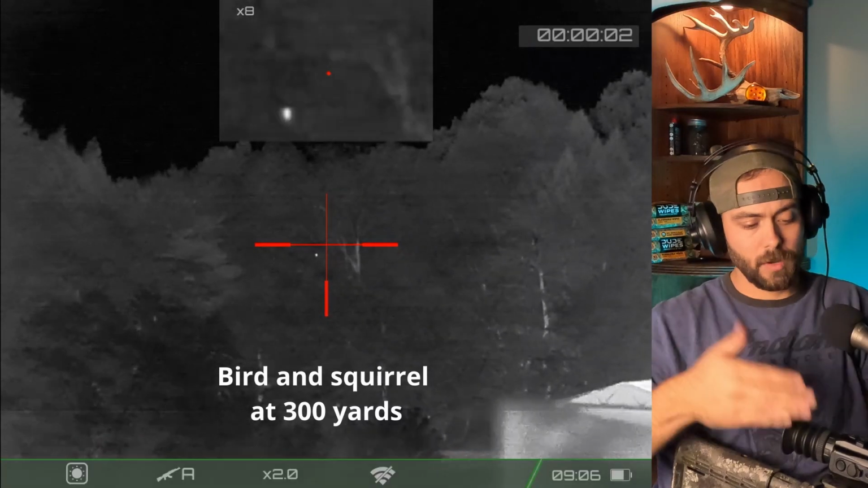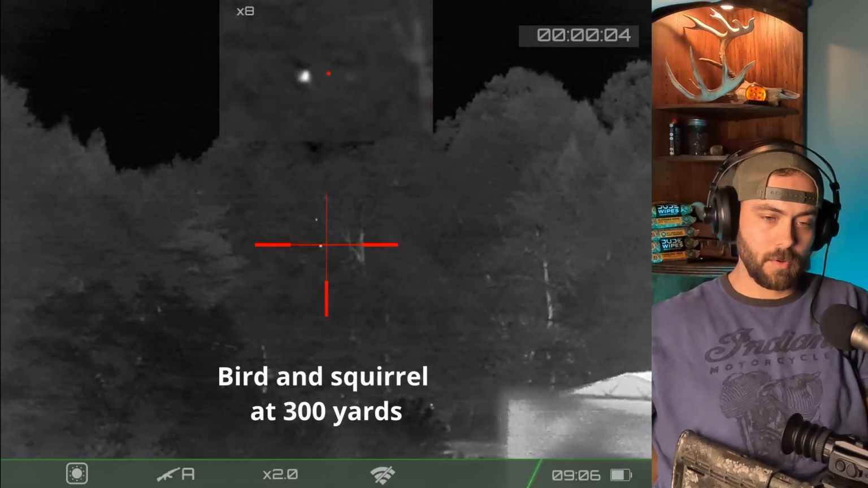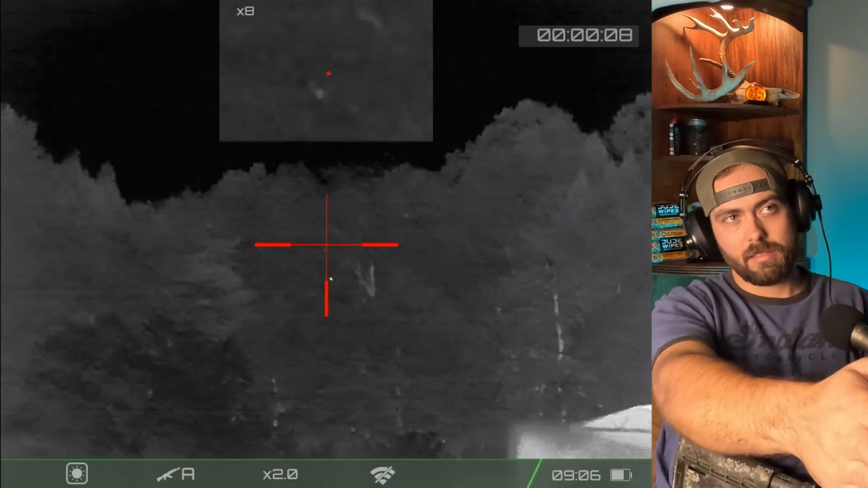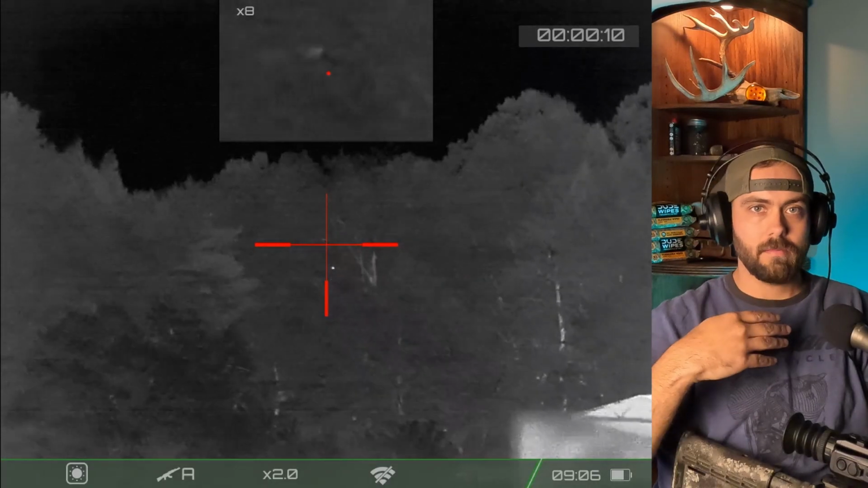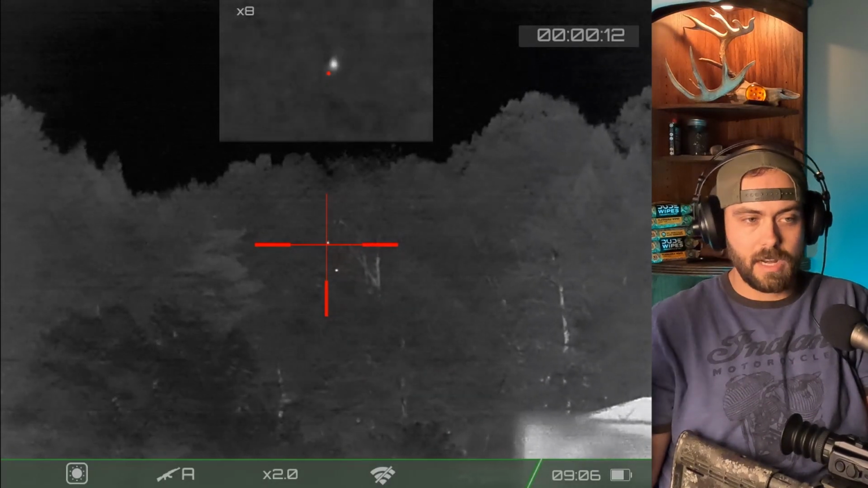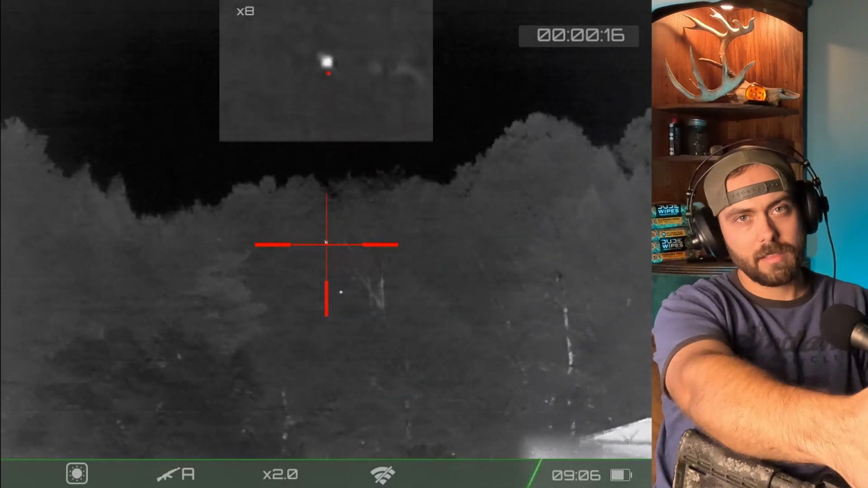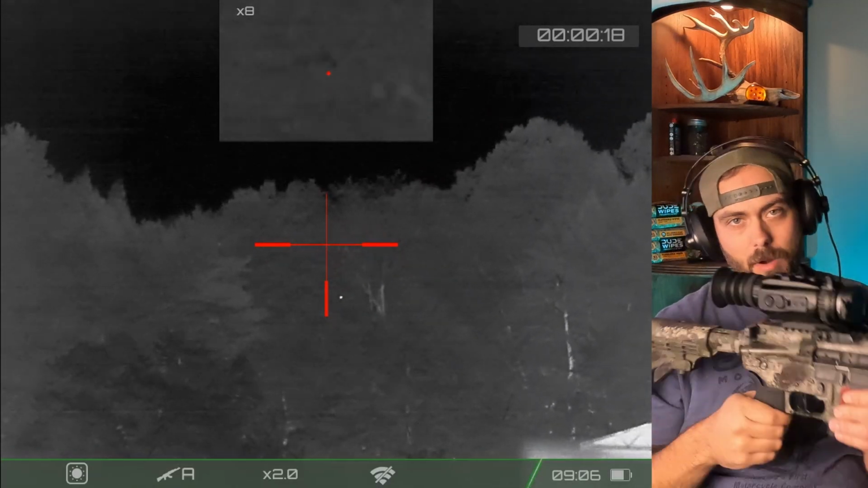And the reason I brought that was just to see, can I identify deer at 200? For sure. No questions asked, because that's what I want out of a thermal. I want to be able to identify without a shadow of a doubt what that thing is 200 and in. So I don't need a rangefinder. I need enough quality to get me to be able to, like I said, tell what that thing is at 200. That's why I wanted this one.